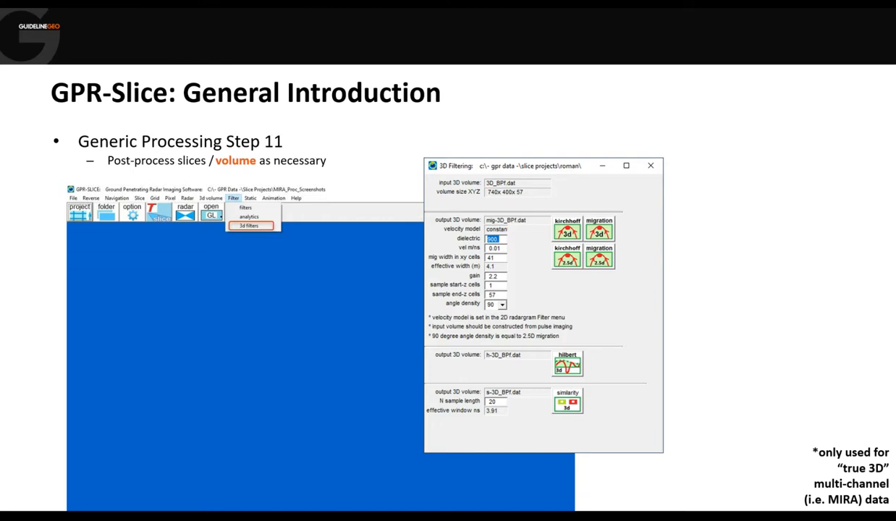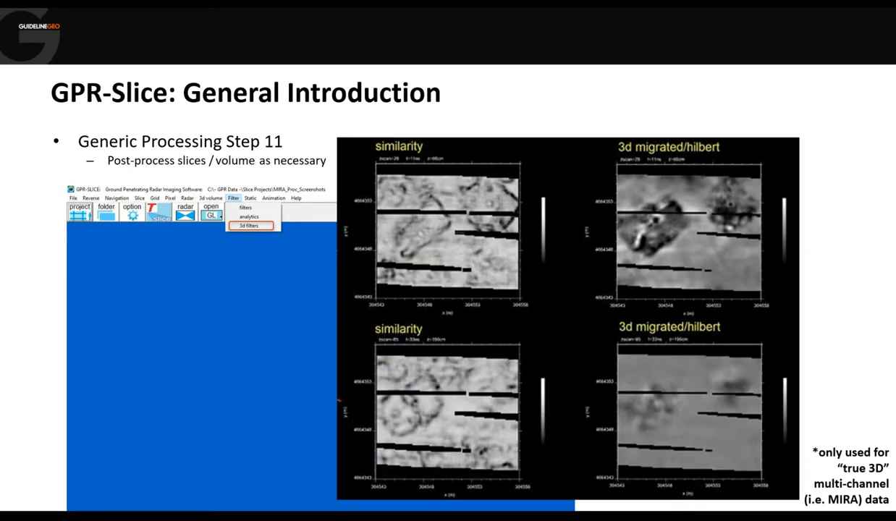And then we also have this at the bottom, this similarity analysis. This is a way of enhancing features within the volume, and it does it by looking in 3 dimensions. It looks to see whether the data value within a particular cell has similar characteristics to the data in the adjacent cells. And if it does, then that gets enhanced, and if it doesn't, then the effect gets reduced.